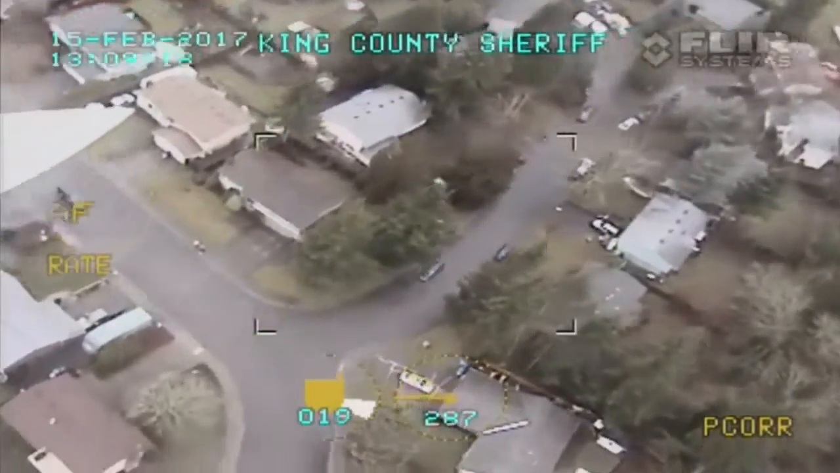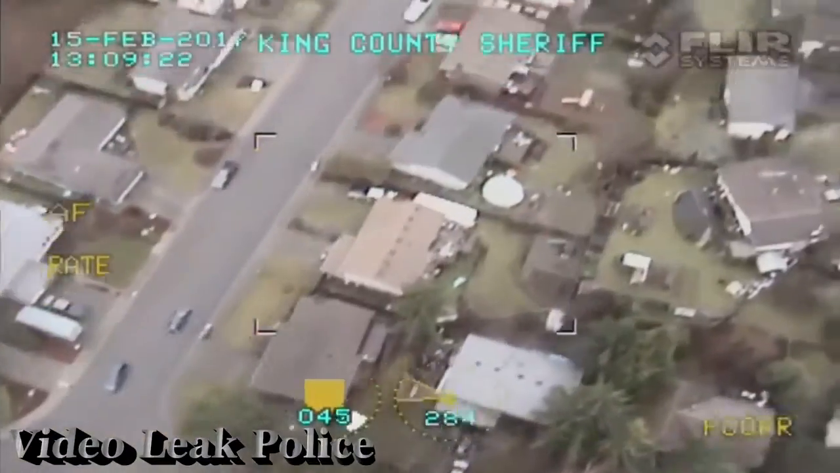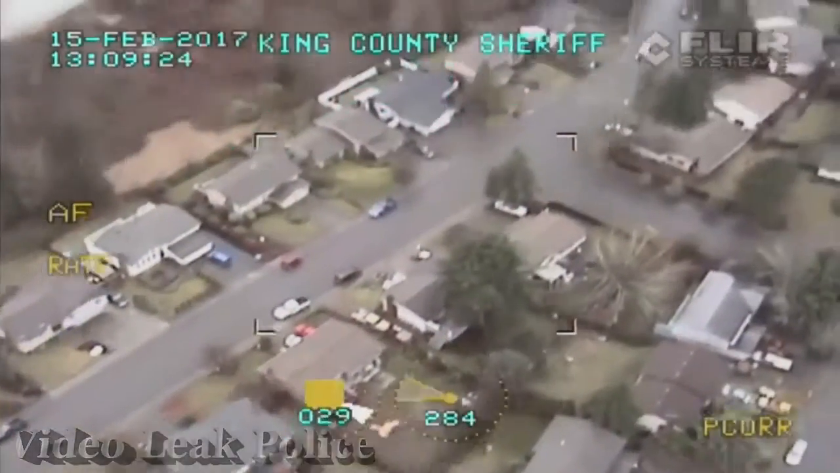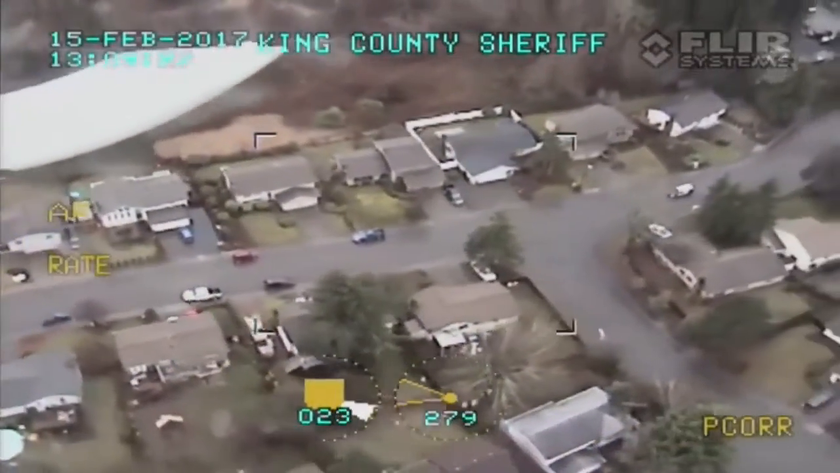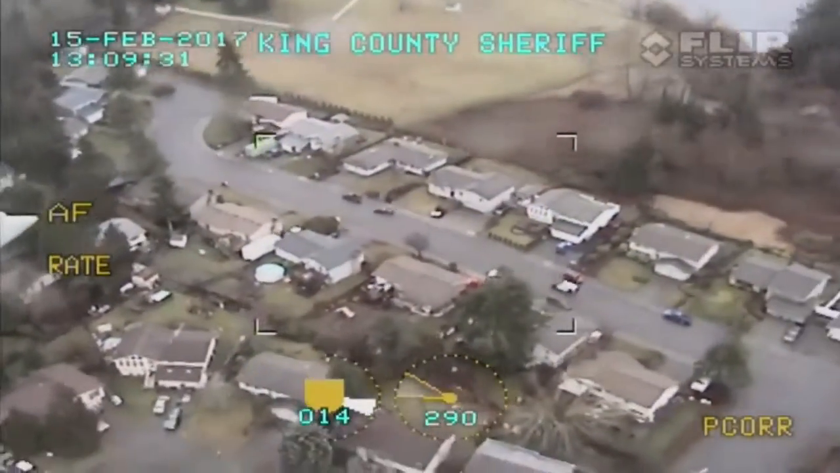All right, he's coming back out now. He's going to be westbound on 233rd from 138th. Glad to have him. Yep. He's, yeah, now he's turning around and heading back eastbound again. Then again.